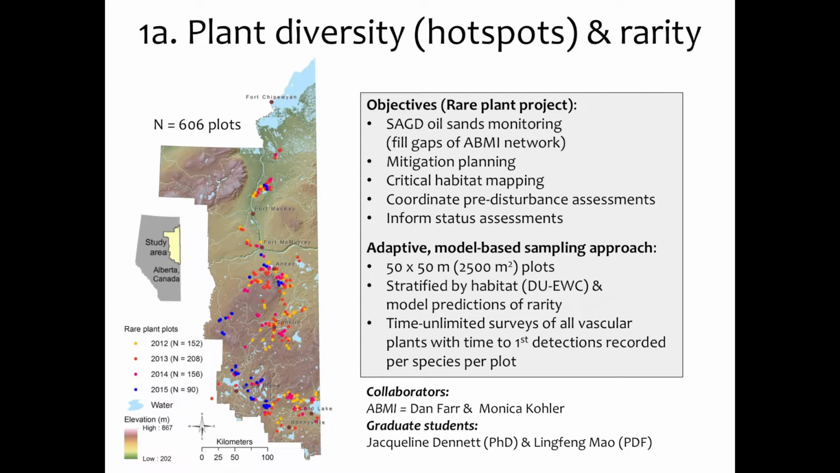So this first topic of plant diversity, kind of the hot spots and rarity, over the last 4 years, we've done 606 quarter hectare plots. That it kind of complements the ABMI program. The ABMI monitoring program is a grid every 20 kilometers, but it undersamples all the rare habitats because it's systematic. It's not stratified in any way. So what we've done is we've changed protocols in 2 ways. One, we changed the protocol of we actually stratify, and we're very particular about where we go. We go to places we think there's going to be rarity. And second of all, we changed the protocols to try to enhance detections of rare species, rare plants.